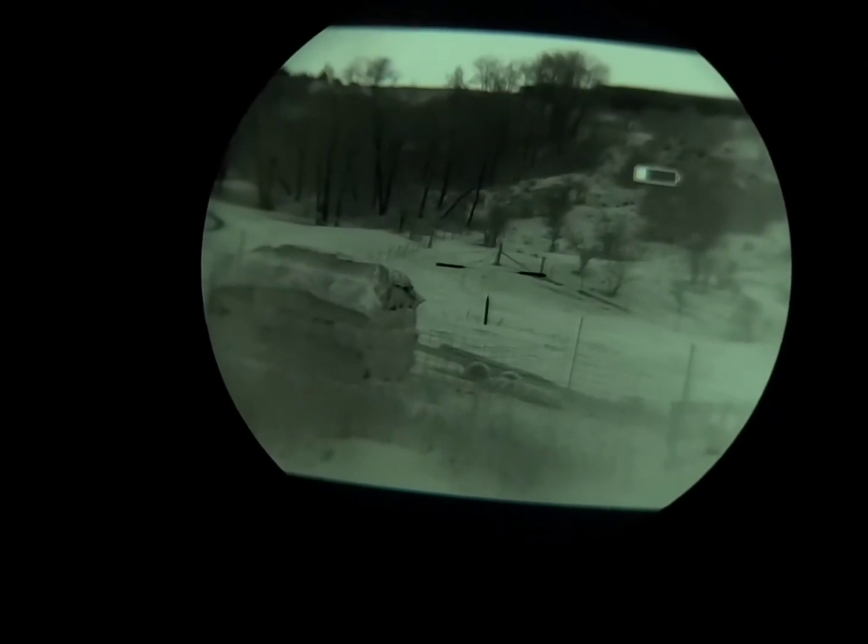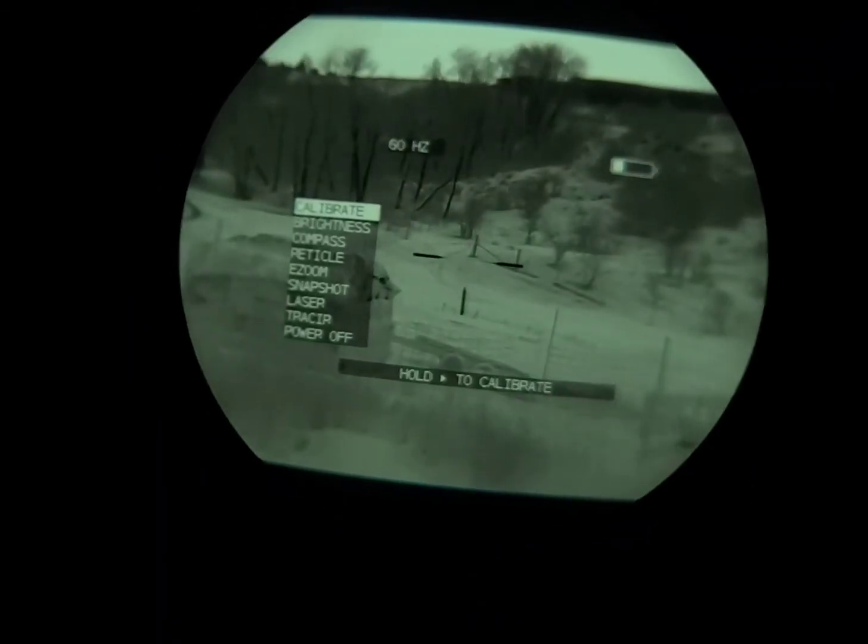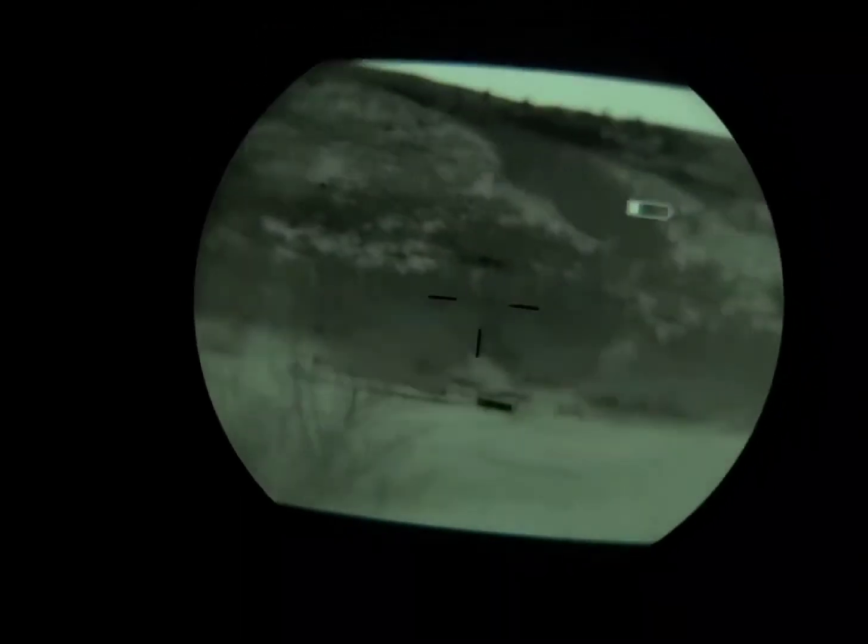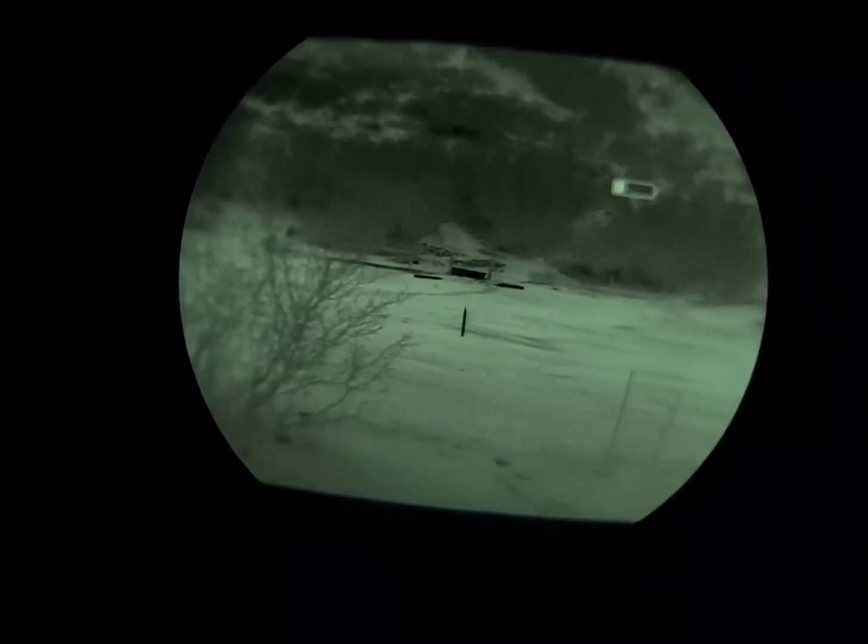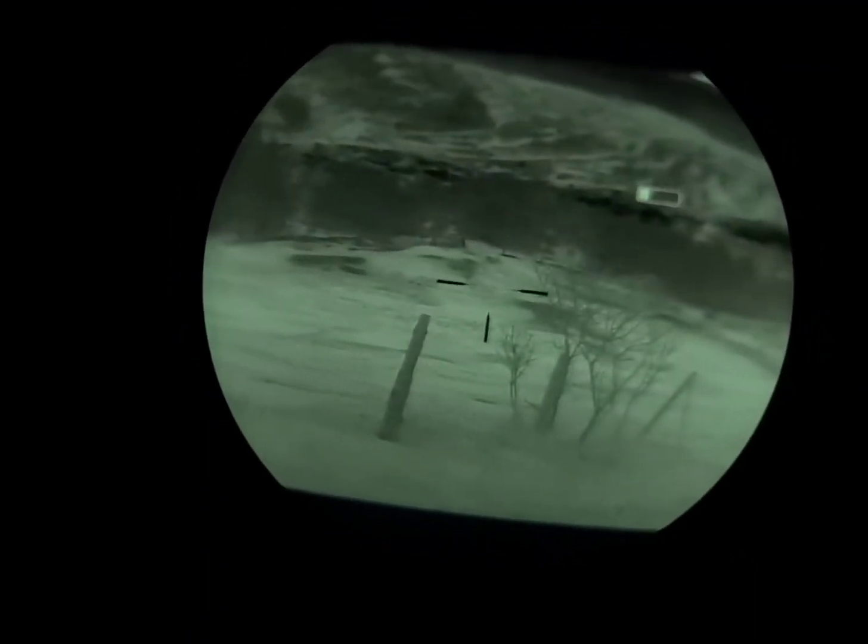So I'm at 1 times optical mag right now. Even at 1 times, you really start to fill up the back end of your eyepiece of your day optic. Looking up. Or pail. You can see even as a clip-on, it doesn't have a whole bunch of back-end demag.